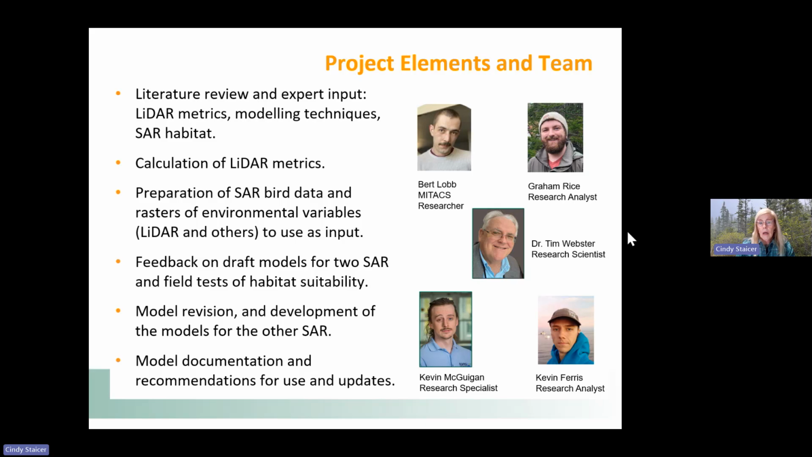Once there were draft models for two of the SAR, the Canada warbler and olive-sided flycatcher, I started looking at those models, comparing them to previous models. They looked pretty good, and then we decided to go out and field test them, so I'll be talking about that.